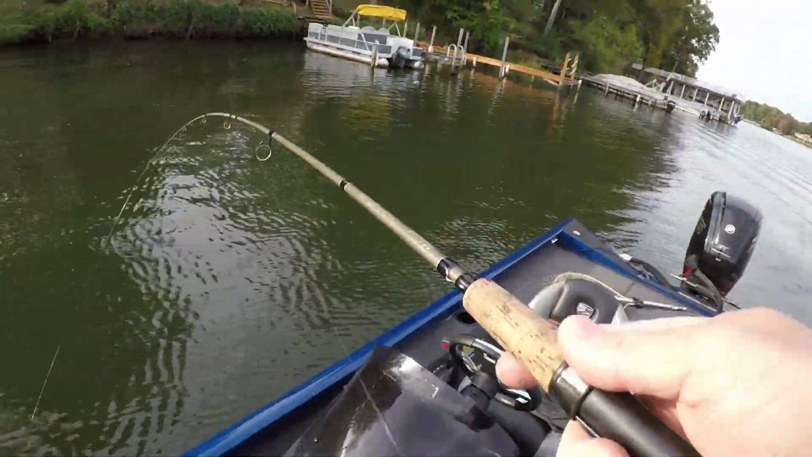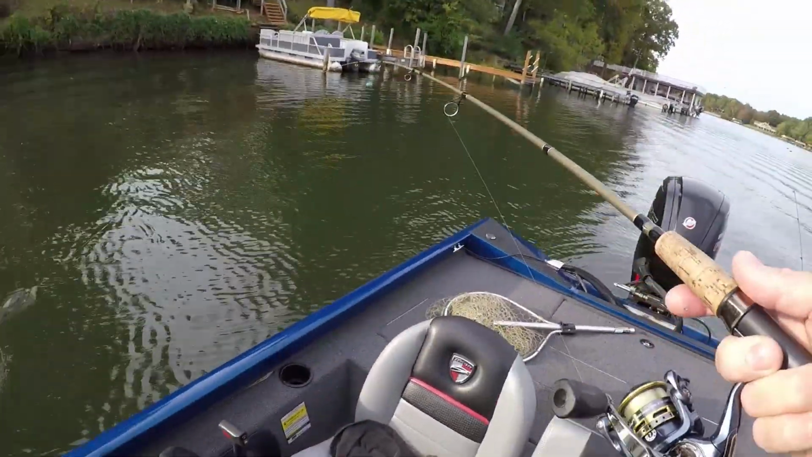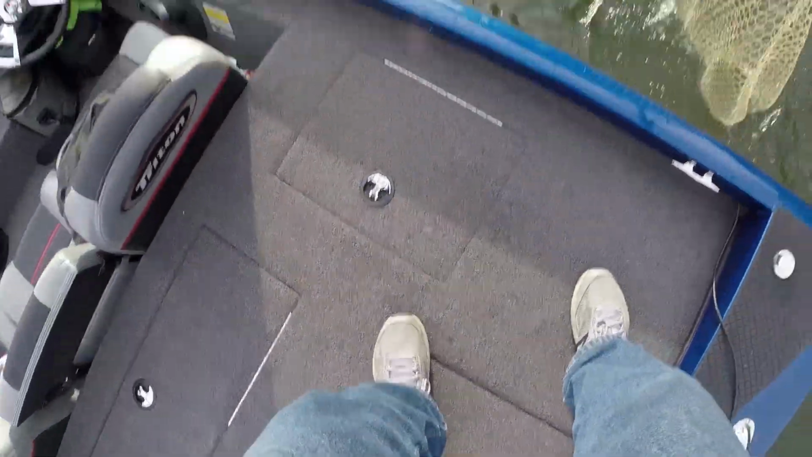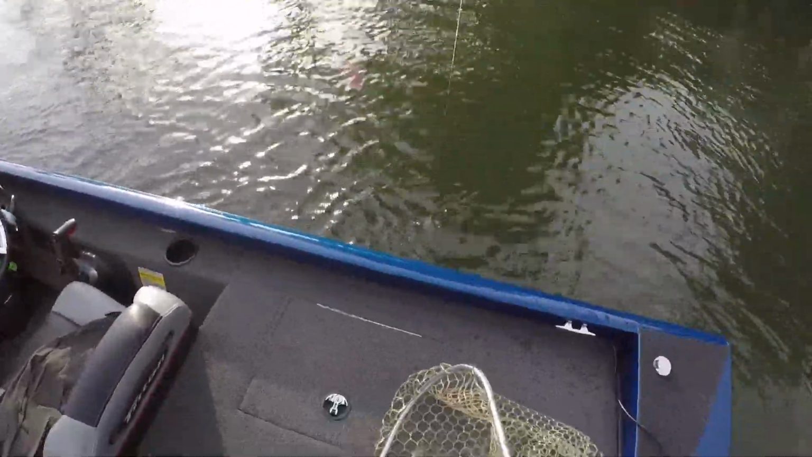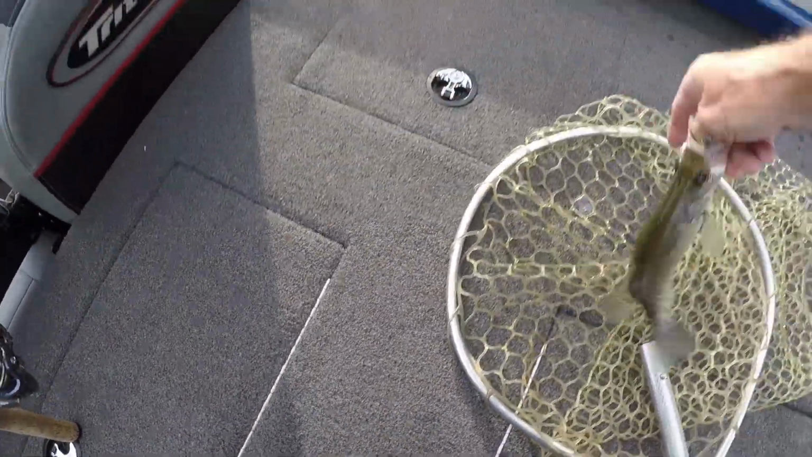Sorry, guys. Gonna get my camera, come on. Oh, that's a crappie. Alright, guys, I'm gonna show y'all what I'm doing. I moved it from where I caught the last one, guys, because I told you. Y'all see me there fooling with them. This is a nice one, too. Okay, what I'm looking for, guys, is small groups of crappie. I'm not looking for schools of 30 and 40. I'm looking for groups of 10 and 15, and this is why.